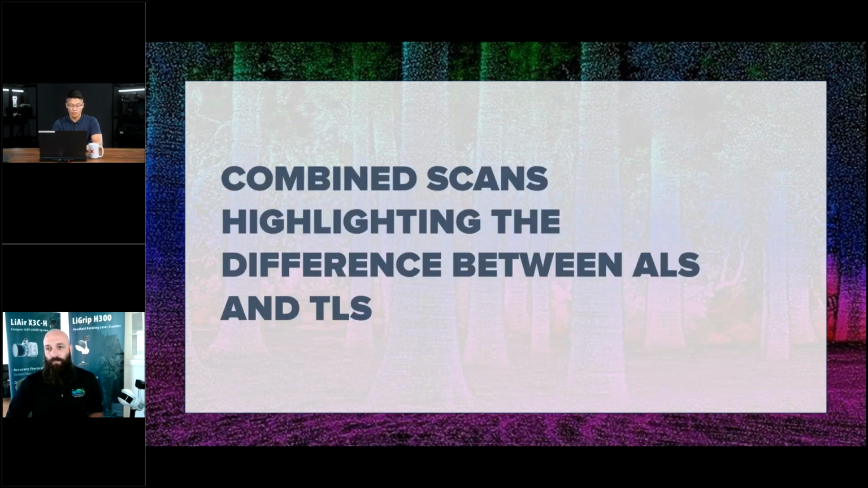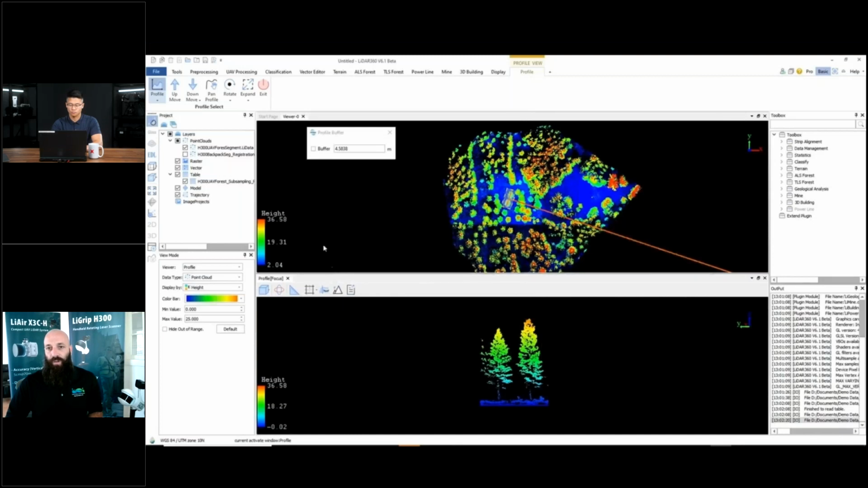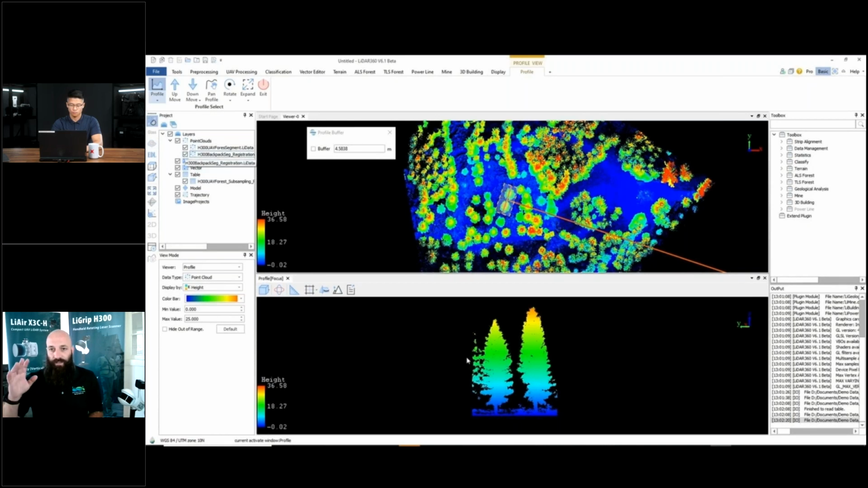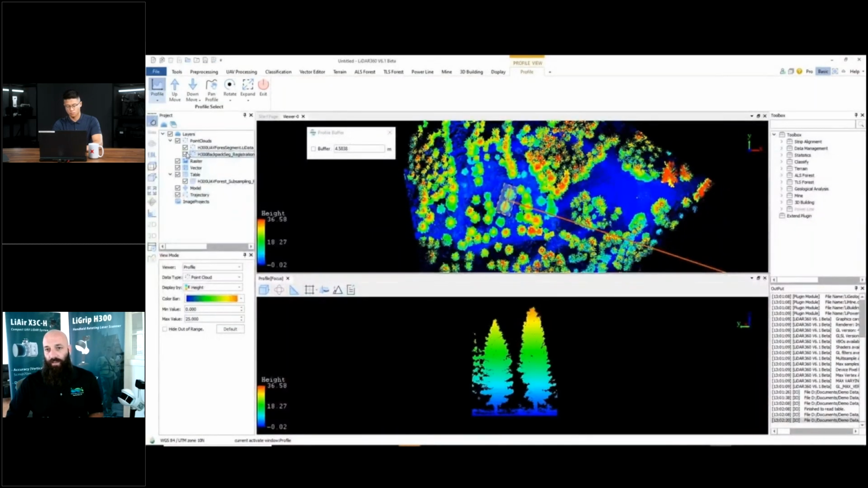Combined scans, highlighting the differences between ALS and TLS. Yeah, so as mentioned before, we did a collection with the LiDAR on the M350 and then the handheld. There are slight differences, and this is purely because below canopy, you're going to get the entirety of the tree, whereas with ALS, you're going to miss some of that below data.